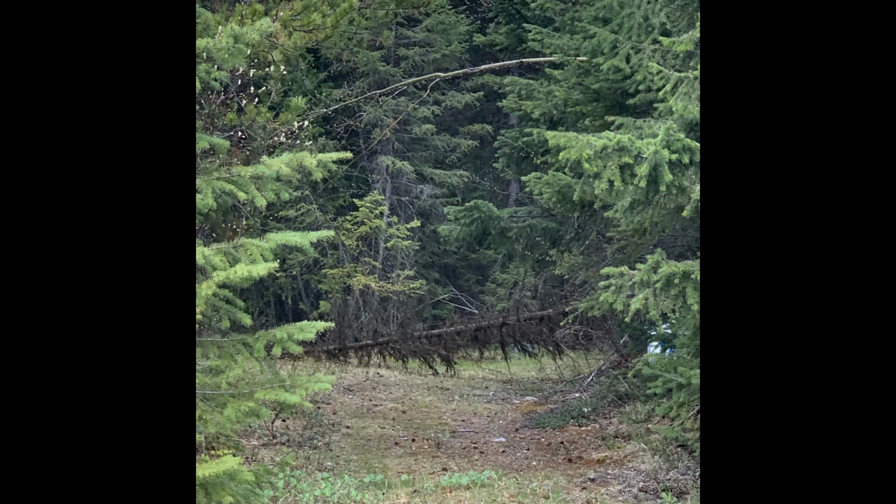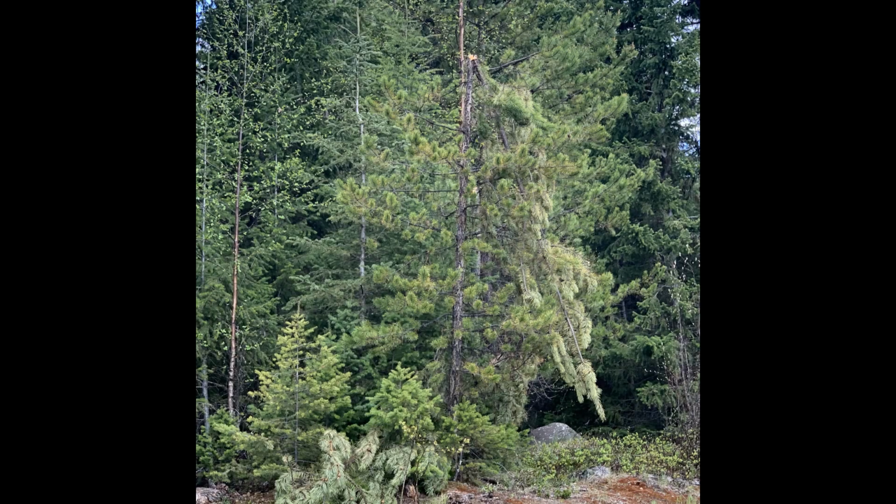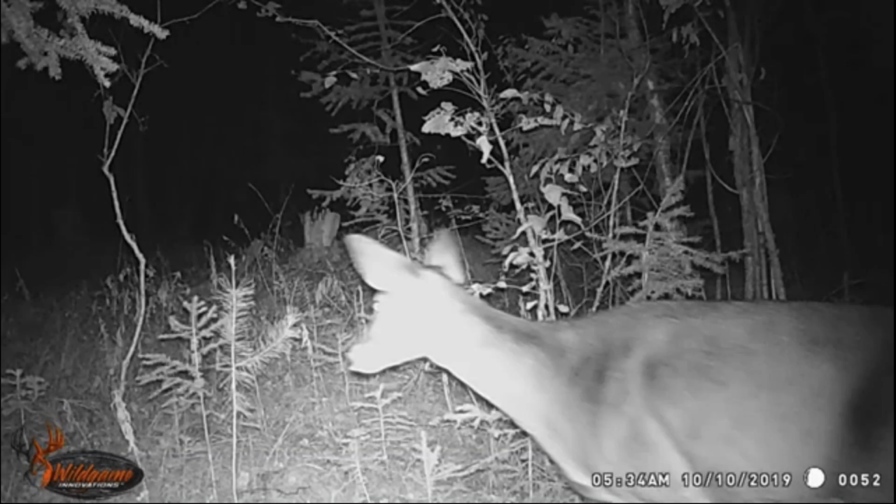I first set this up last year and had it set up for a couple weeks. We caught a deer coming through, and that was about it. But now with the prolonged period of time from October to May, we caught quite a bit more action. So we're going to get right into it. So here's what we're going to be starting with.